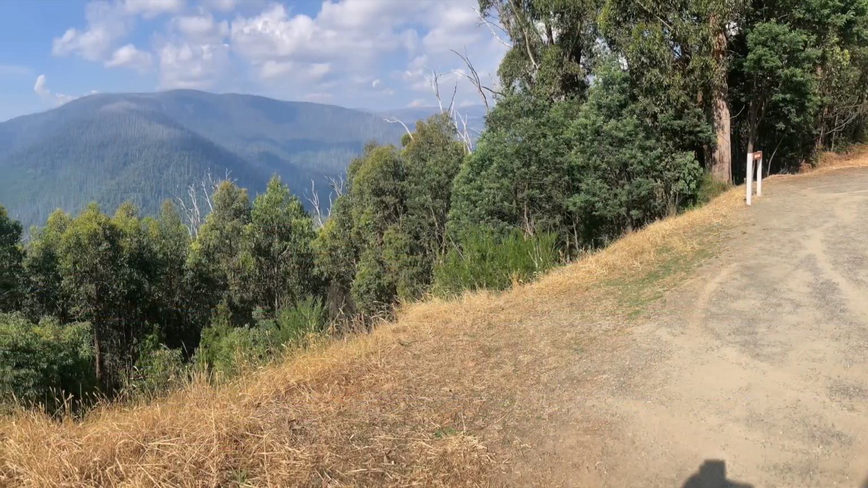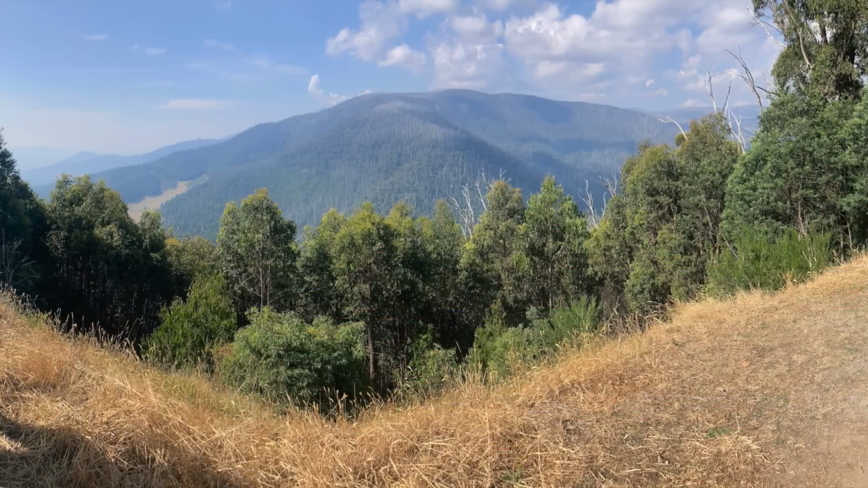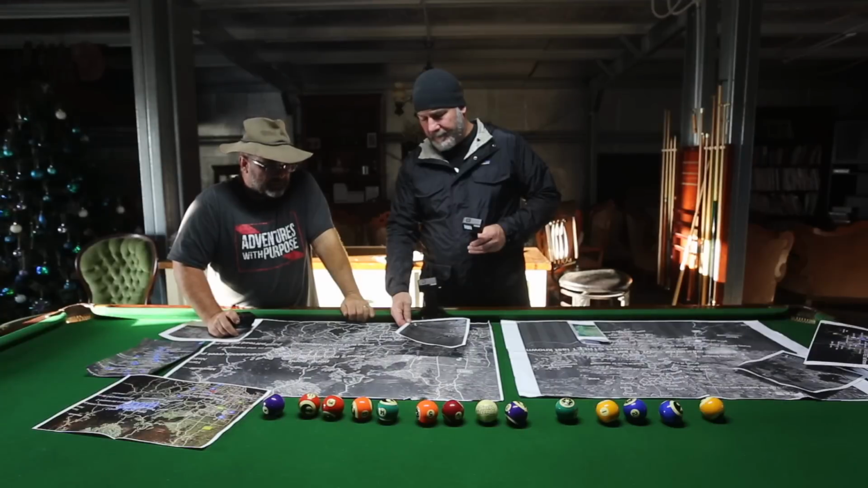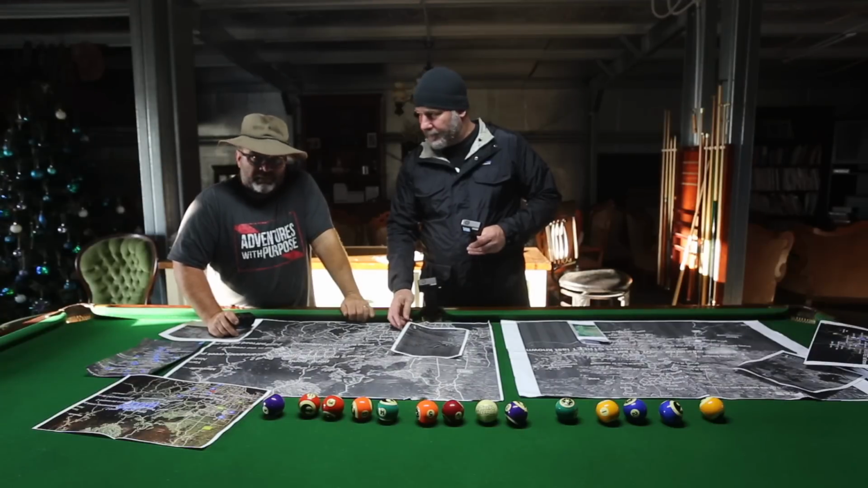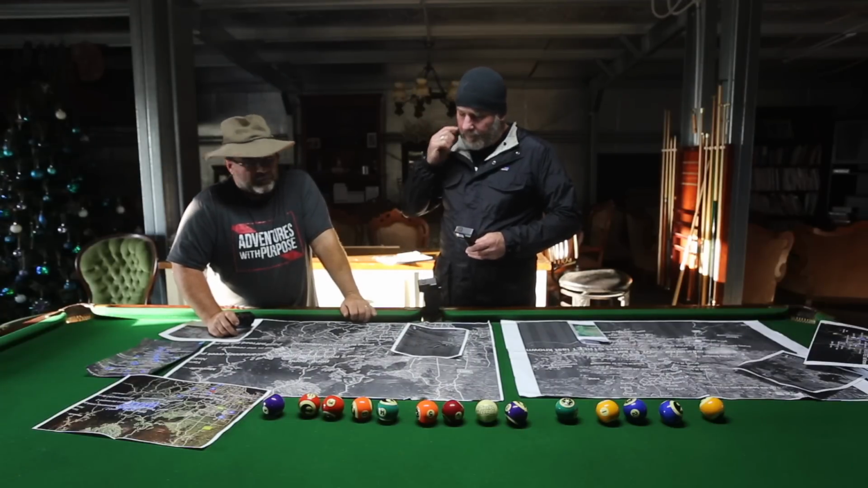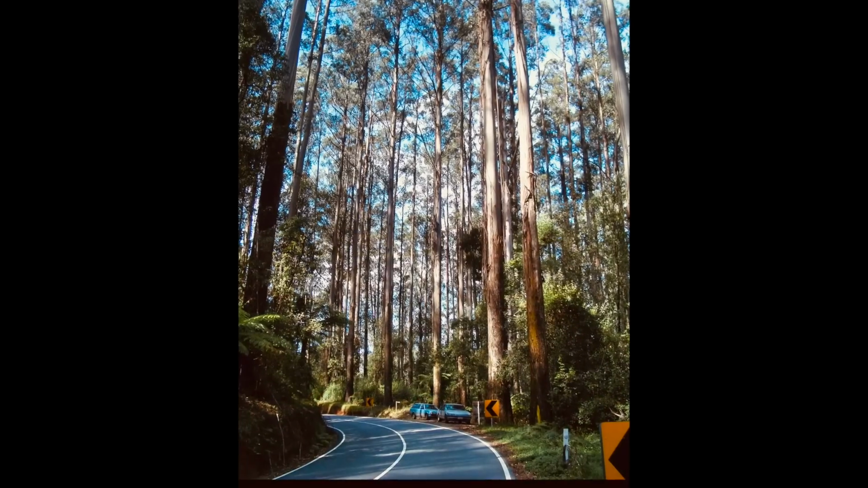It is very, very thick bush, and when we get some footage of it, you'll really see how amazing. It's a beautiful, beautiful area, but very treacherous road.